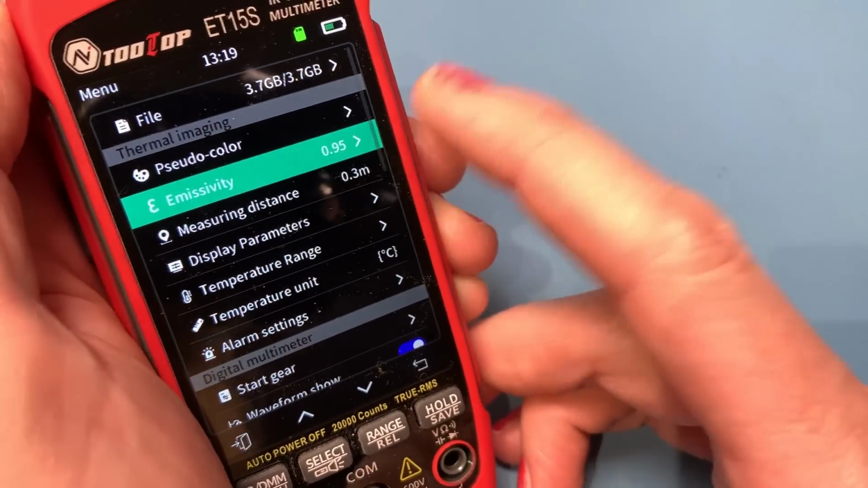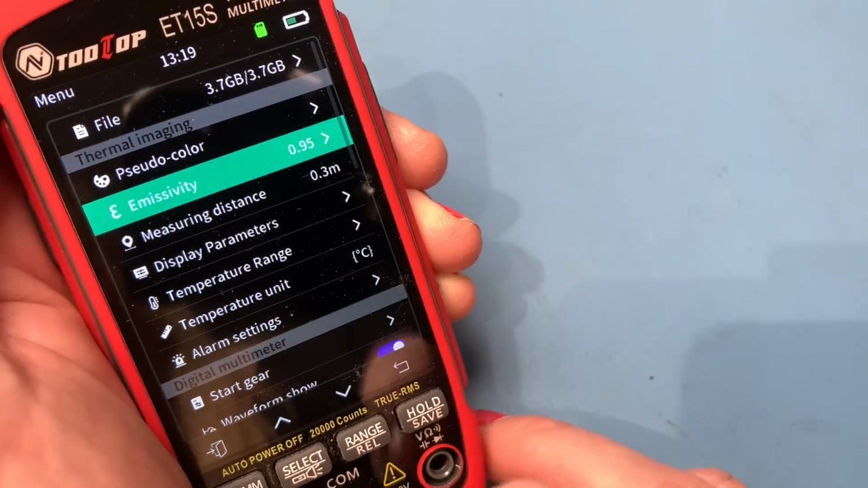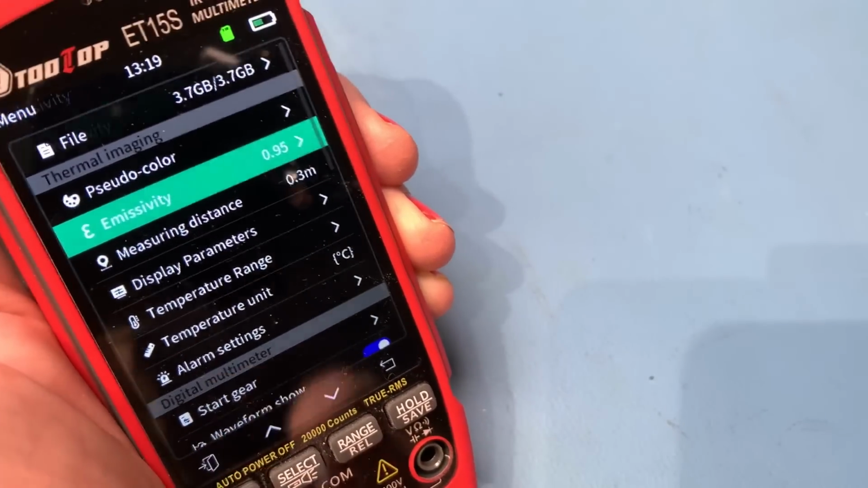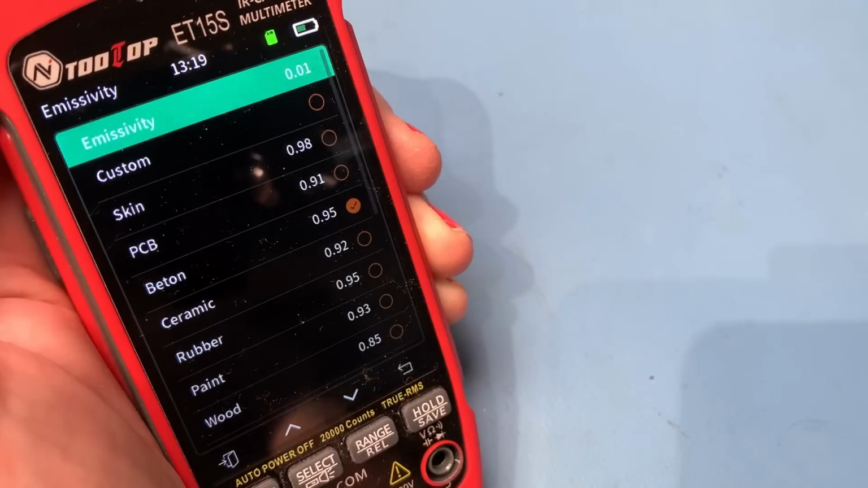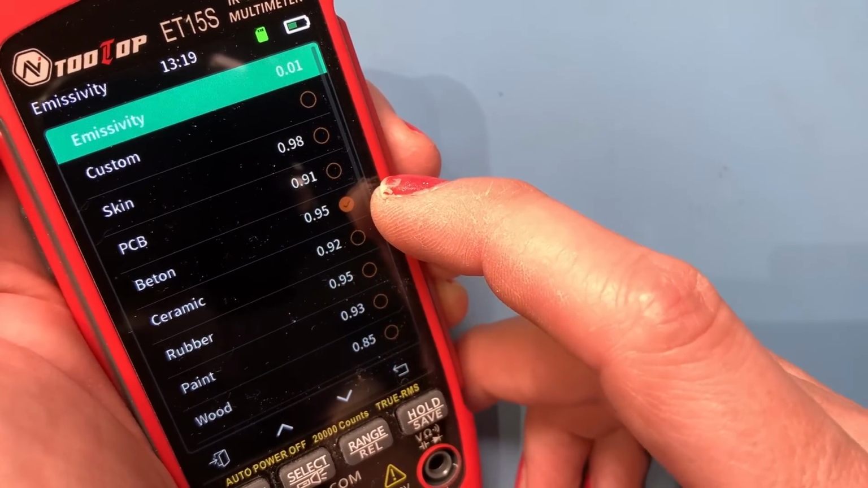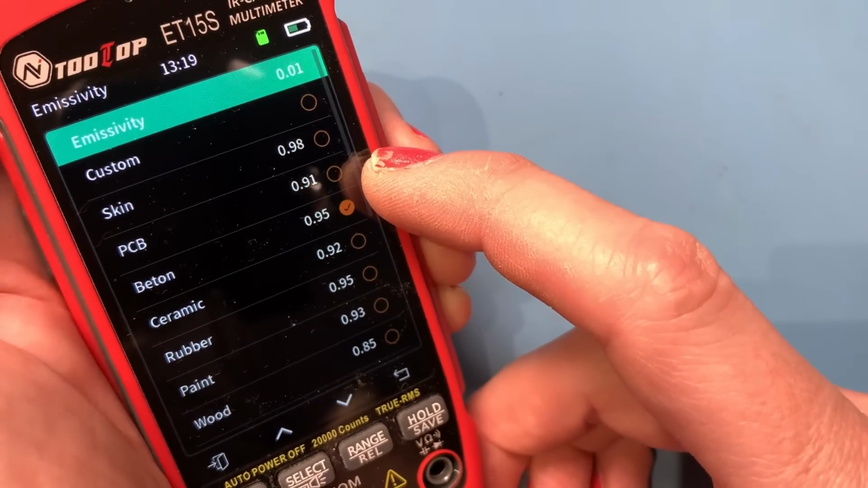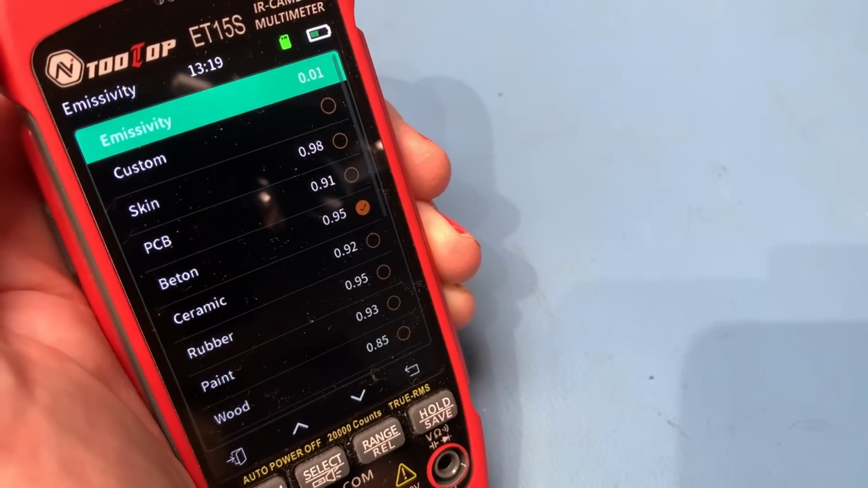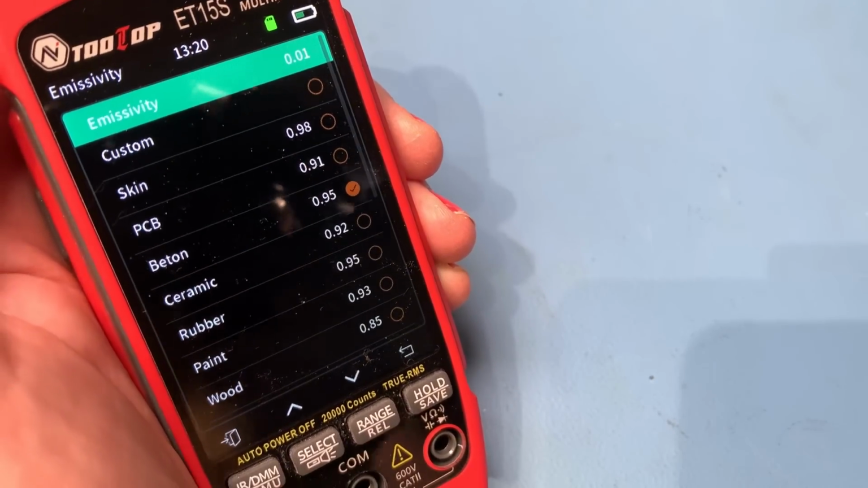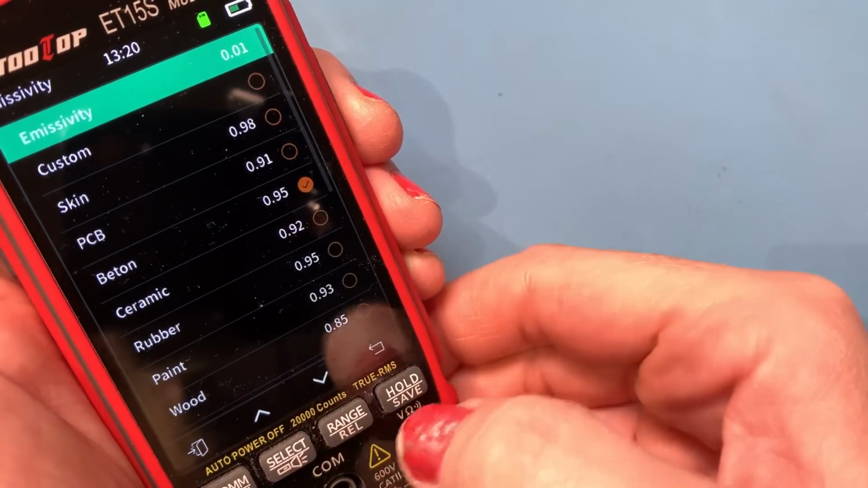You can change your emissivity, which we've looked at before on the channel. That's to do with the type of material that you're measuring. So if you want to change your emissivity based on what you're measuring, you can go in there, and you've actually got all the categories listed. We're on 0.95 at the moment, but you can change it. For PCB, they recommend 0.91. So to get a more accurate result from your temperature measurements, you can change the emissivity to match what you're measuring. And because it's got all the types listed down the side there, that's pretty easy to change.